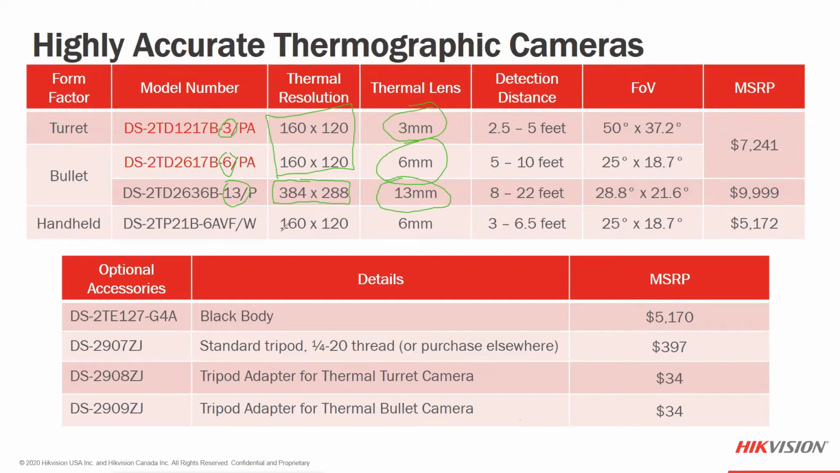The handheld version is back to a low resolution. It has a 6 millimeter lens, and you want to be about 3 to 6 feet away from it. For the optional accessories, we have the part number for our black body calibration device.